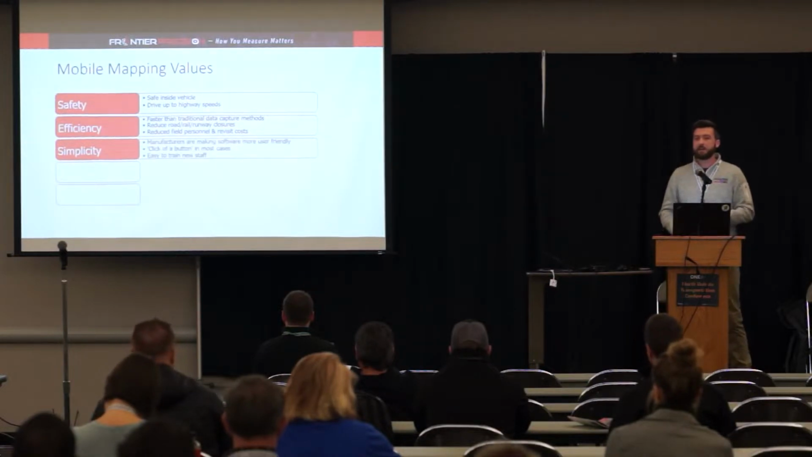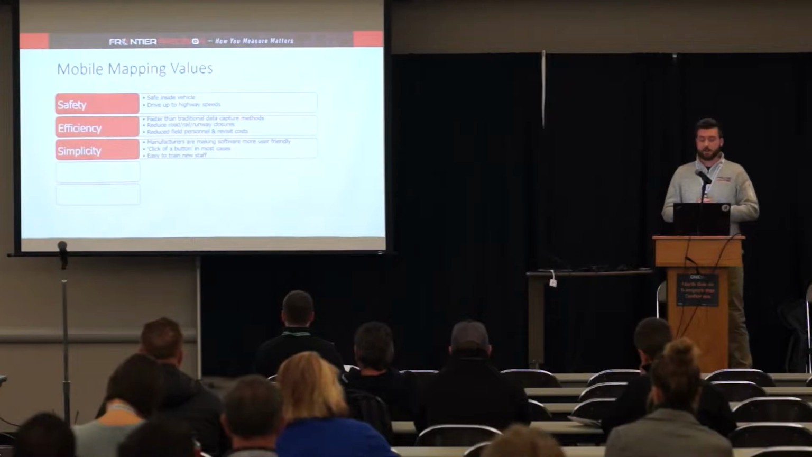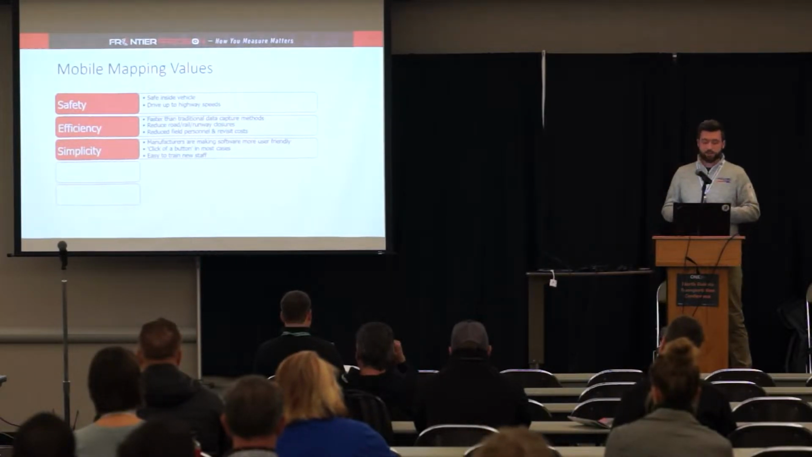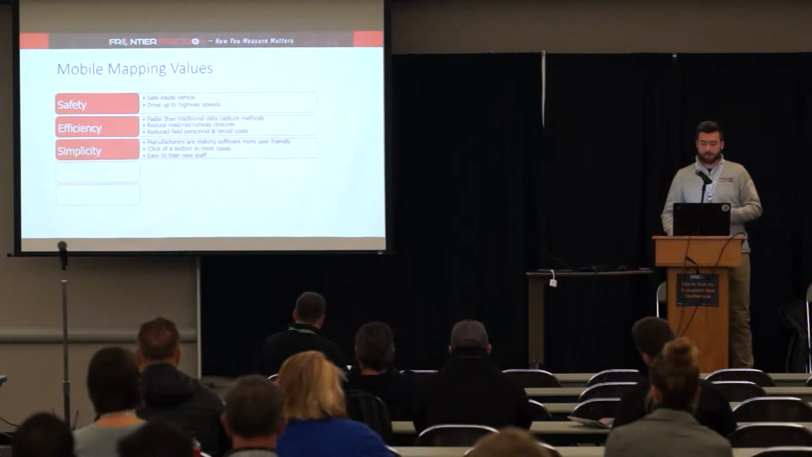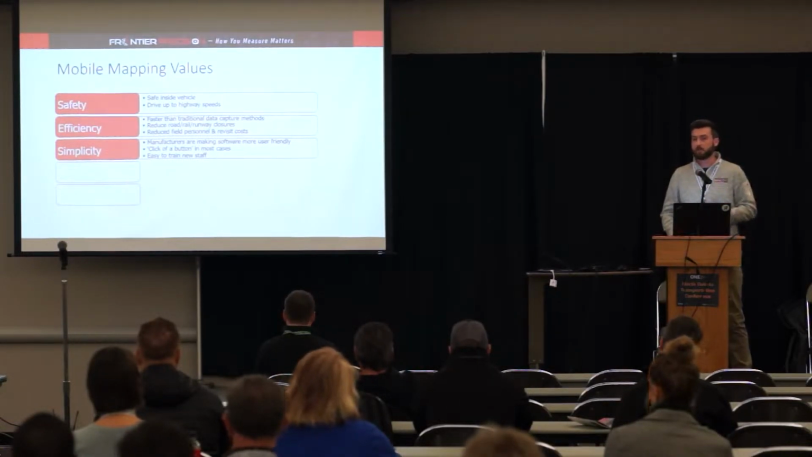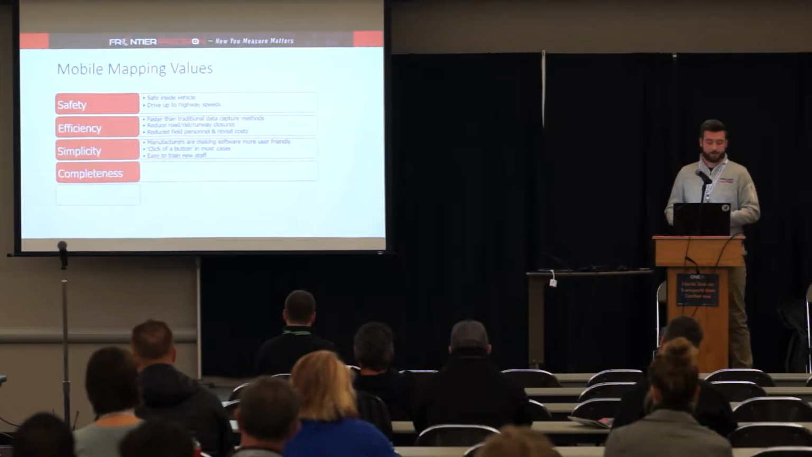The simplicity of it has increased tremendously here in the past 5 years. Okay, the software is becoming more and more user-friendly. We're able to run automatic extractions a lot of times. And it's a lot of times just a click of a button. So it's easy to train new staff on how to collect mobile mapping information and extract mobile mapping information.